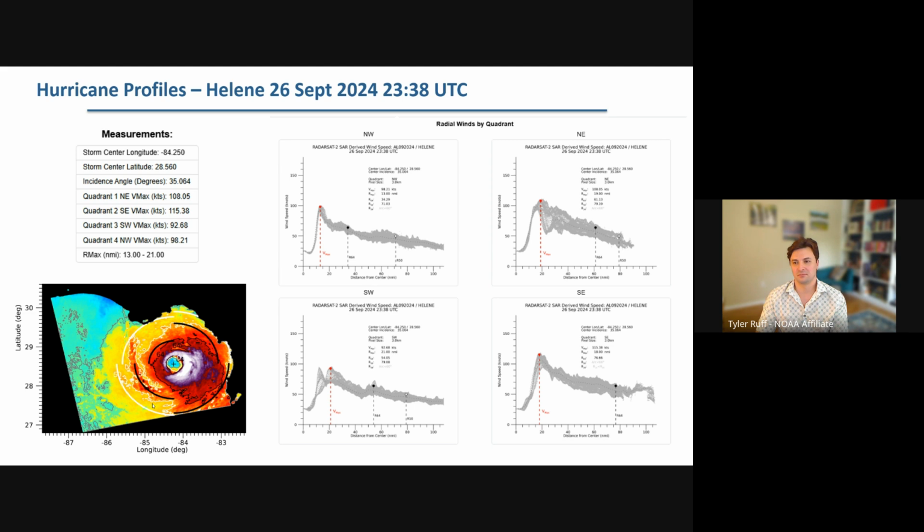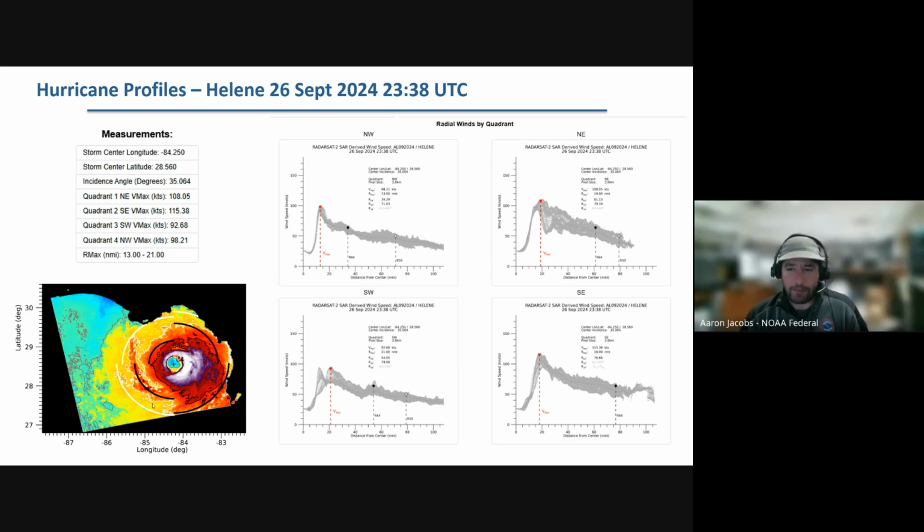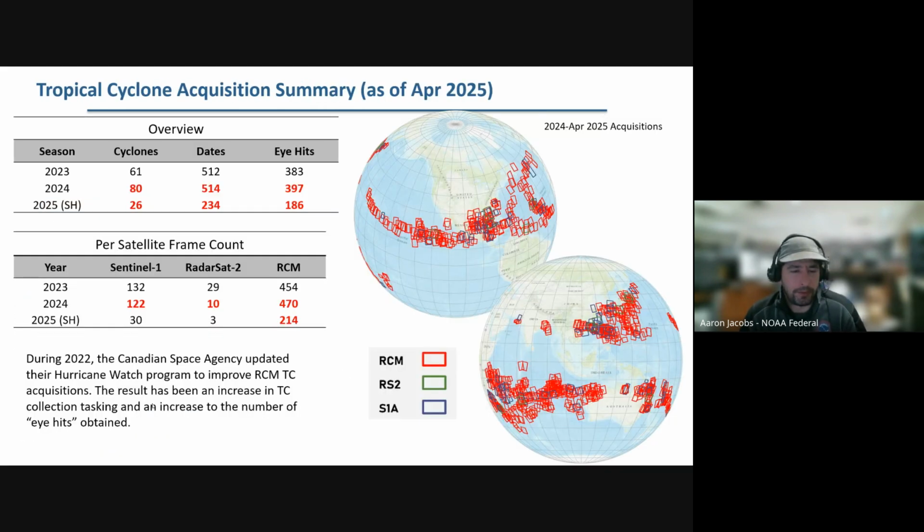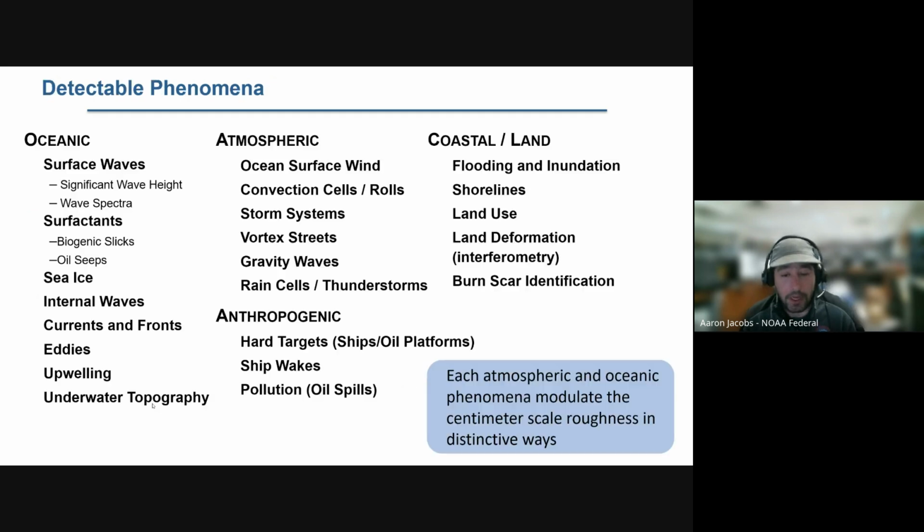All right. I got one more of like my own. You were talking about this other SAR products, and you saw in the list of like the significant wave height and wave spectra. Do you know if there's any products being developed for the end user for those types of detectable phenomenons from SAR?